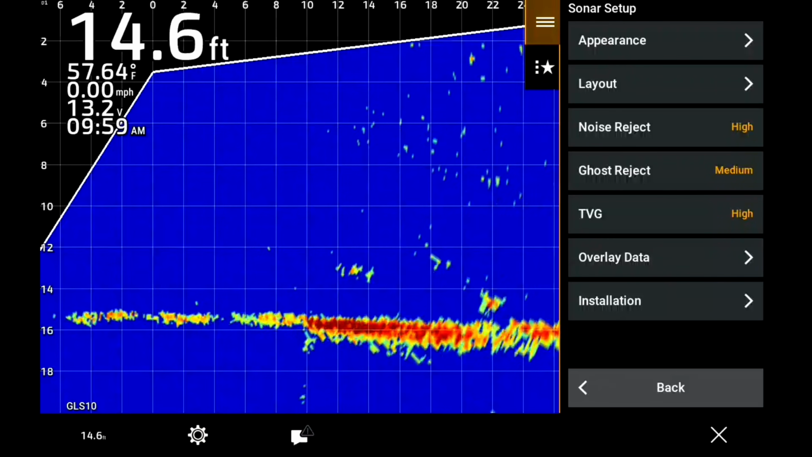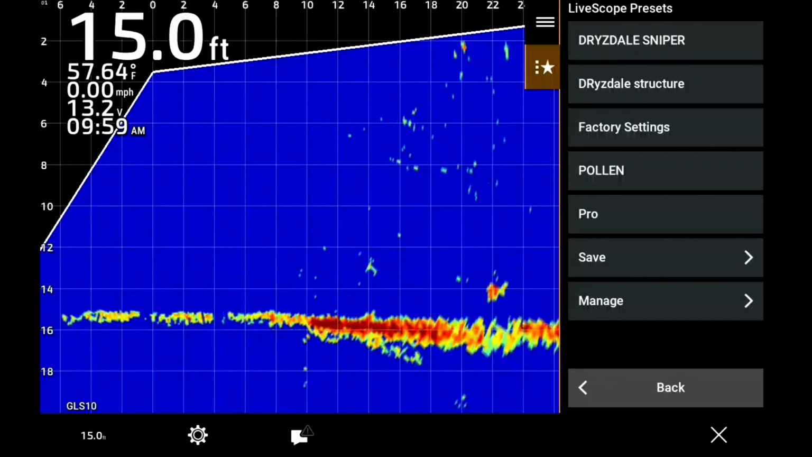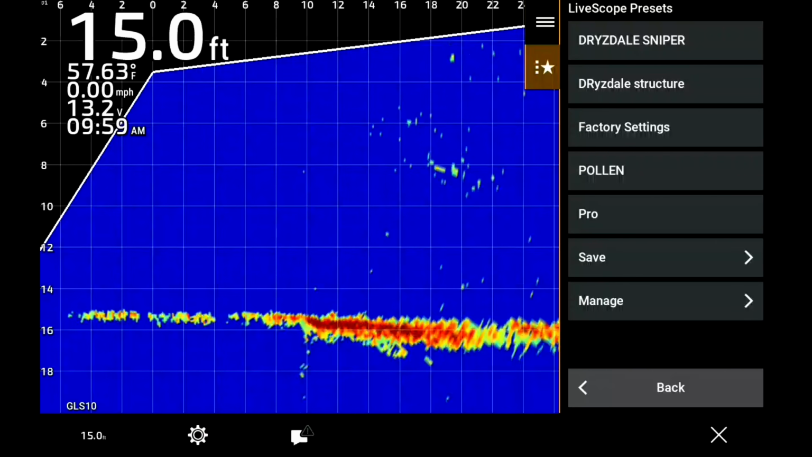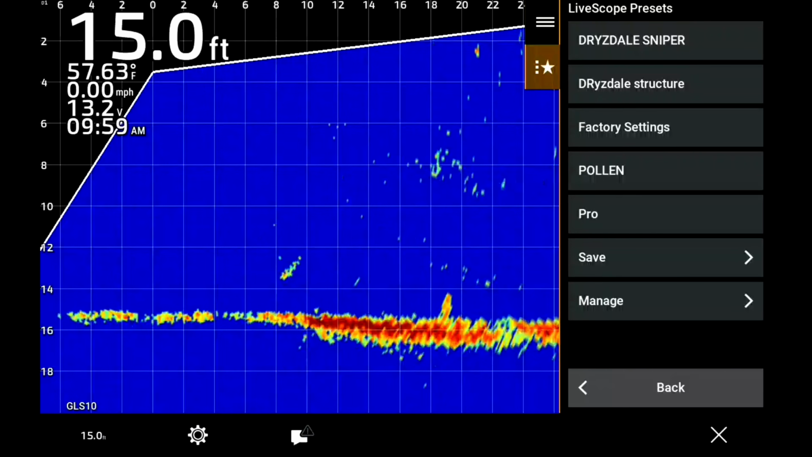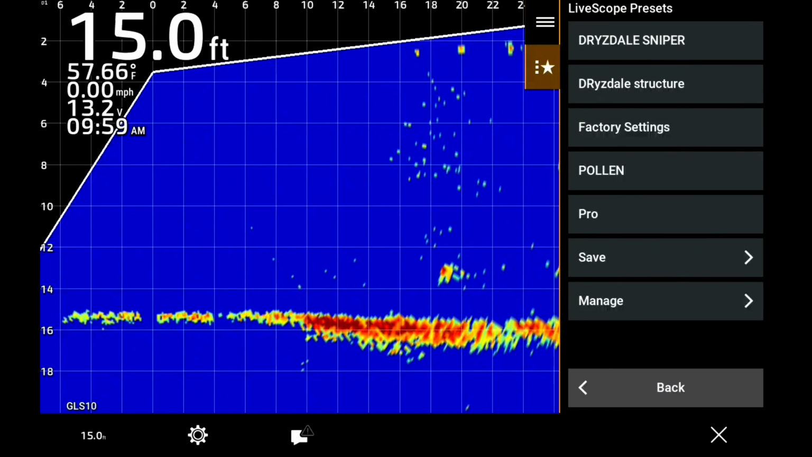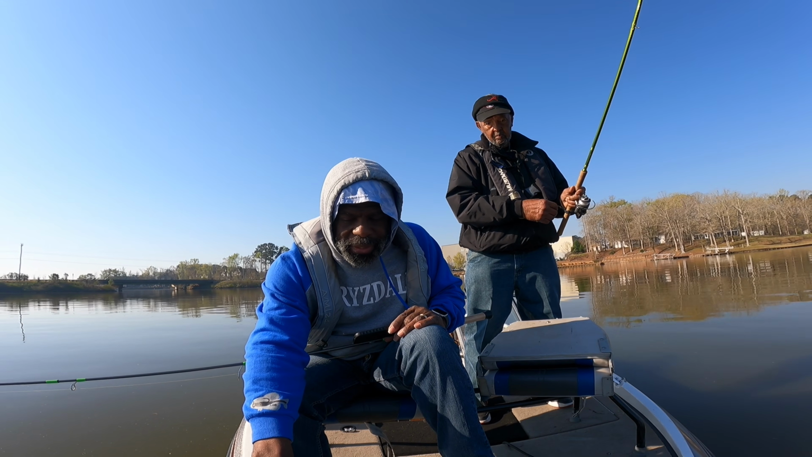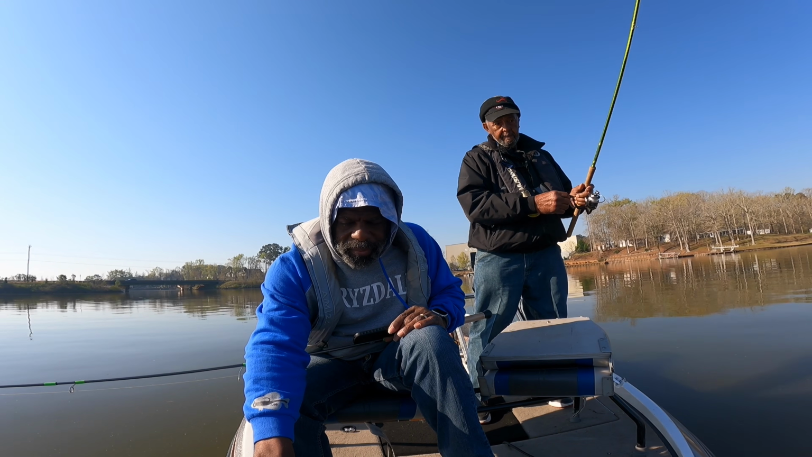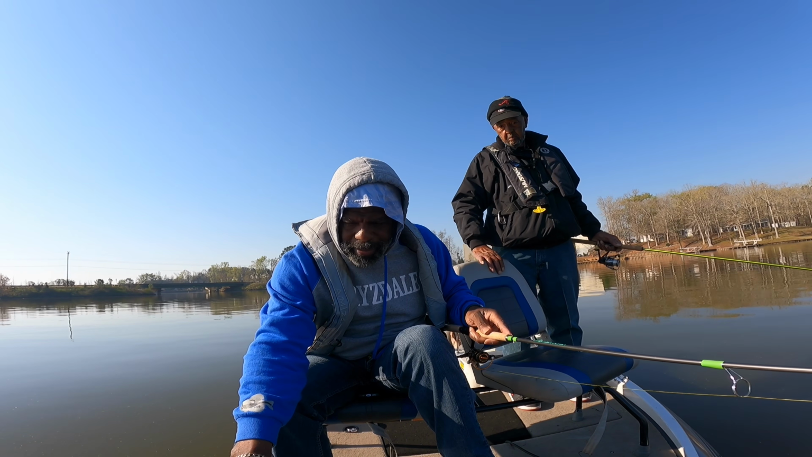If you wanna know how to save your settings, you can hit this little star right there. And you can see I've got a couple of settings right there. You'll hit save. You'll name it to what you want to name it. I've got Drysdale Sniper, Drysdale Structure, Pollen. That's what I'm using right now. So once I play around with it and I come back out of it, I can just hit Pollen and that goes right back to what I had. So playing around with it, save yourself some settings. If something goes on with your unit, you can always get back to it. Go back to Drysdale, go back to my Pollen setting.